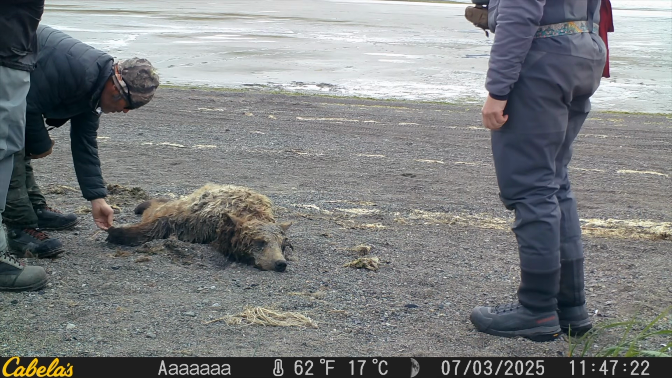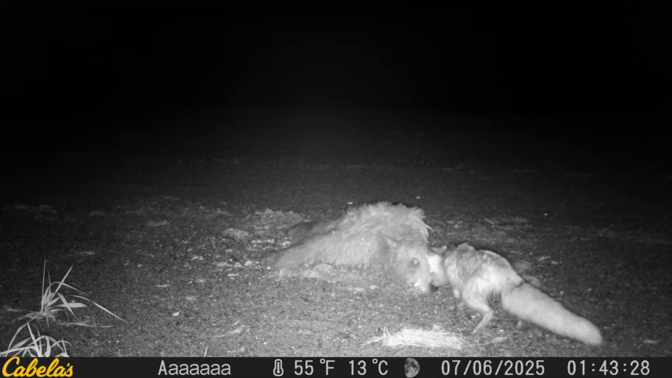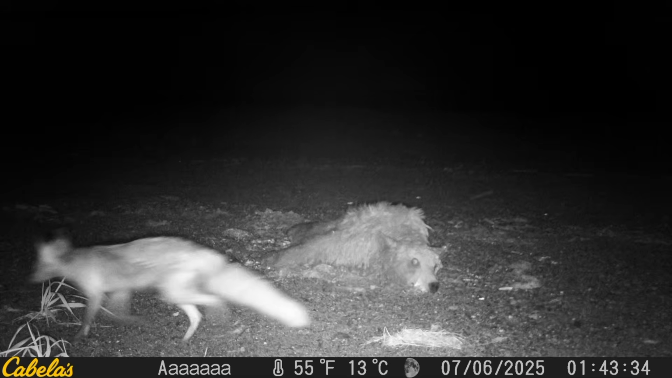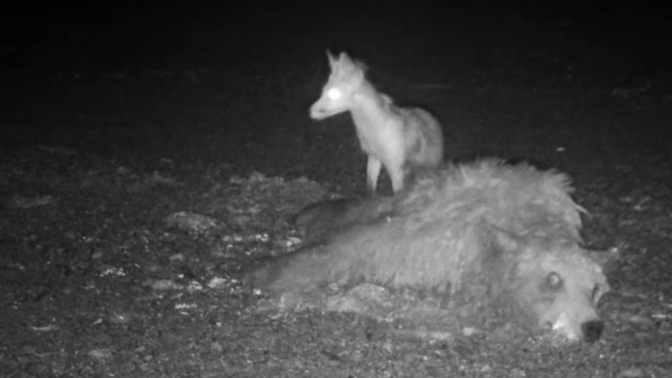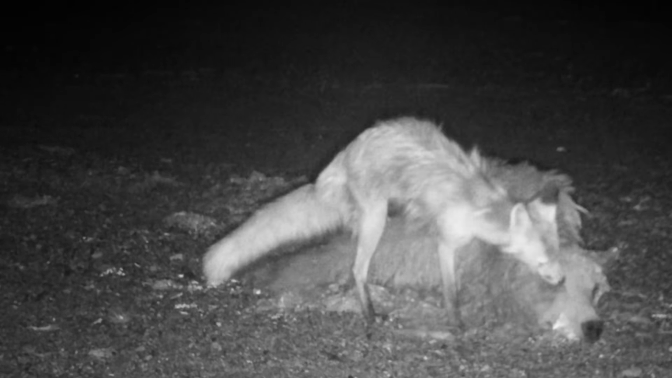After a couple of days, I was surprised. The only animals so far were birds and a couple of walk-bys by bears. But eventually a fox. It looks like the fox doesn't even know that the bear's dead. So he's got to check it, and he's expecting the bear to wake up. But then I guess it figured out that it was dead, and it ate on it a little bit. So it had some entry points into the meat, and then spent a few hours gnawing on it.